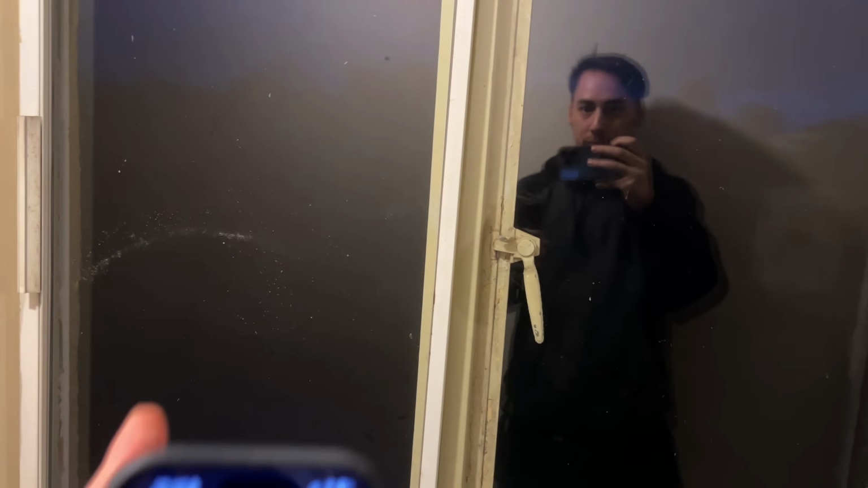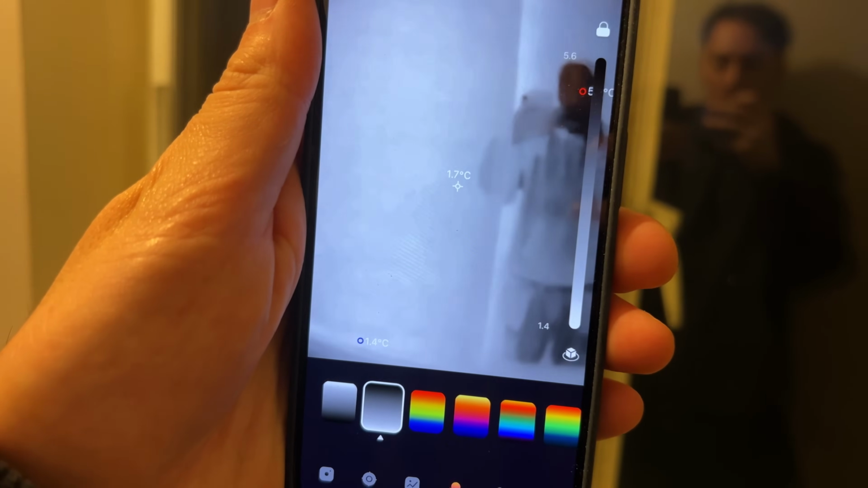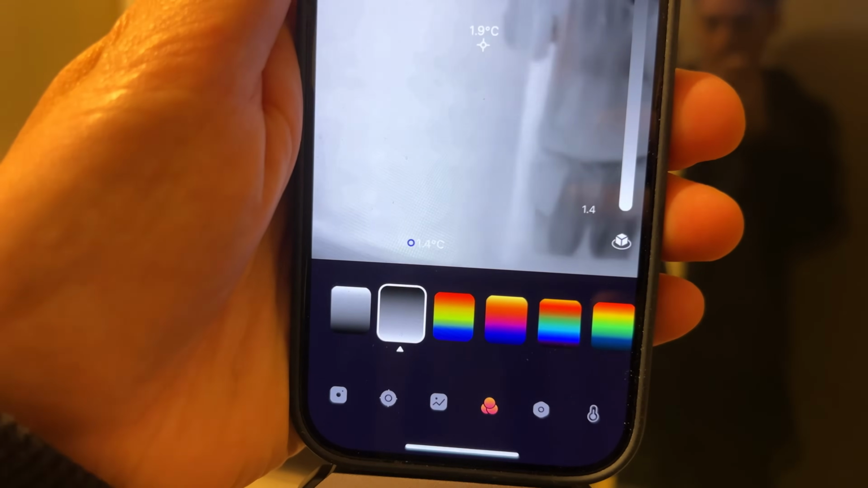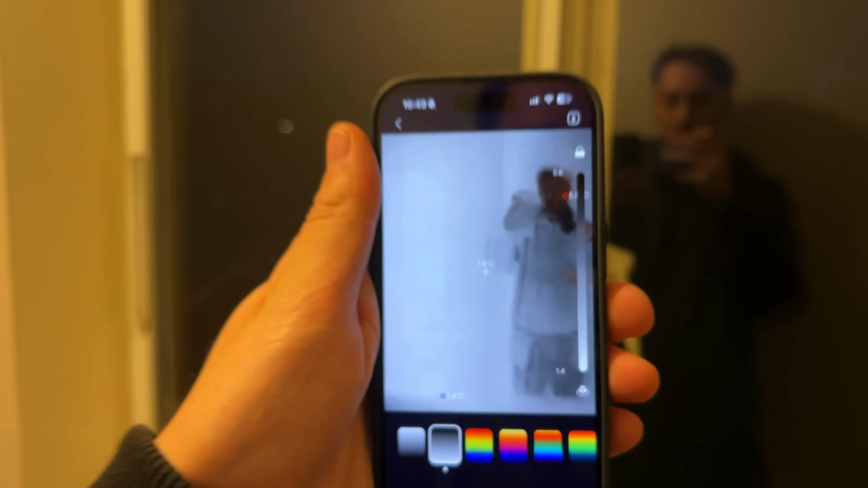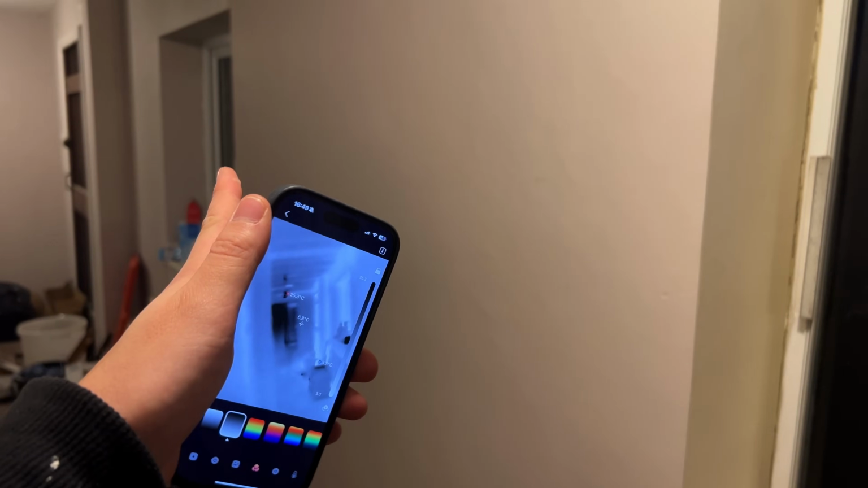However, if I wander down the corridor to where we have currently got a broken window, you can see that this one's actually smashed through and this one's still intact, but it's a single glazed window. We've put a glazing over the top of it, but if I point the camera at it here, you can see that the cold is getting down to 1.4. So this window is significantly colder than the double glazing that we've got installed around the rest of the house. Despite it being patched up the way it is, it's holding heat relatively well, but we are definitely losing heat through this window.